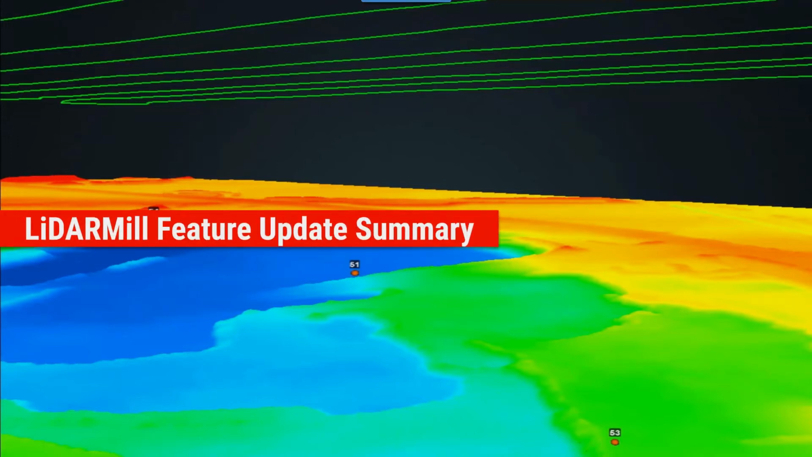As you can see, the new version of LiDARMill is packed with new features that can save you time and money while providing repeatable and reliable results.